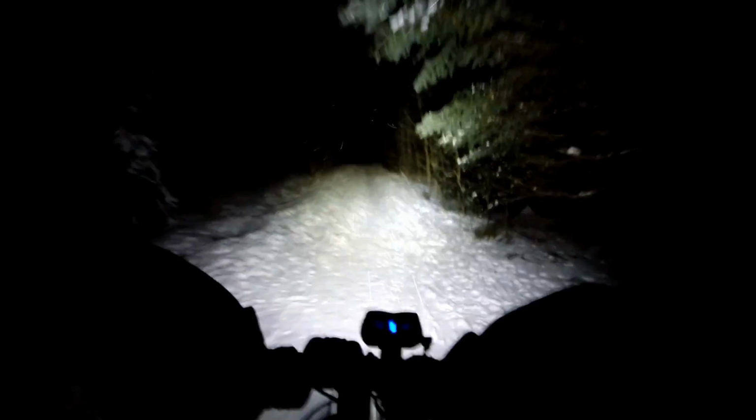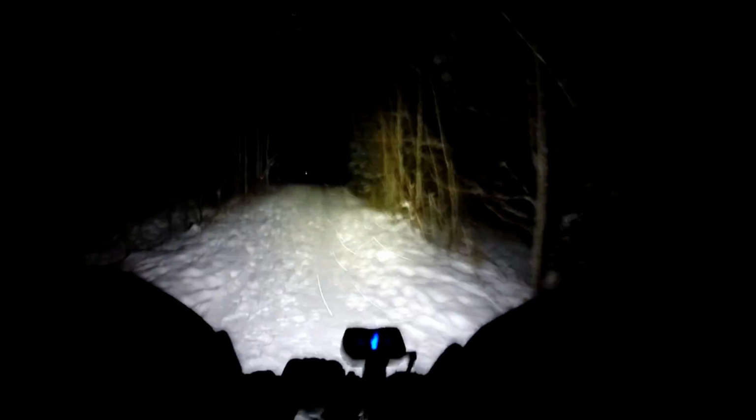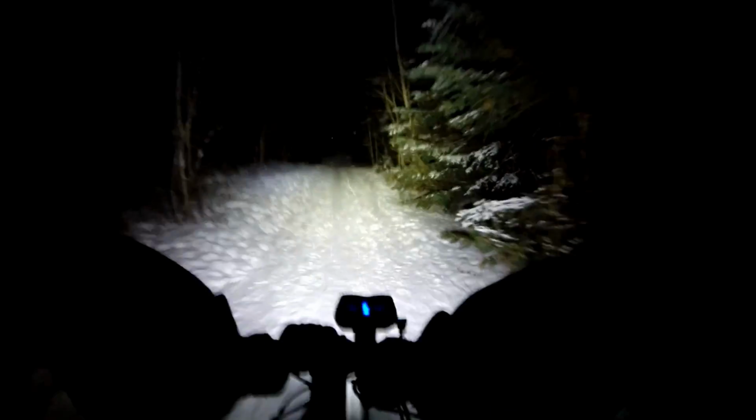Not exactly sure what it is in lumens, can't really find it in my manual anymore. But I don't think it'll survive 3 hours because the battery is old. It's gone through many cycles, and it's cold out. So I suspect my headlamp will die before the ride's over.